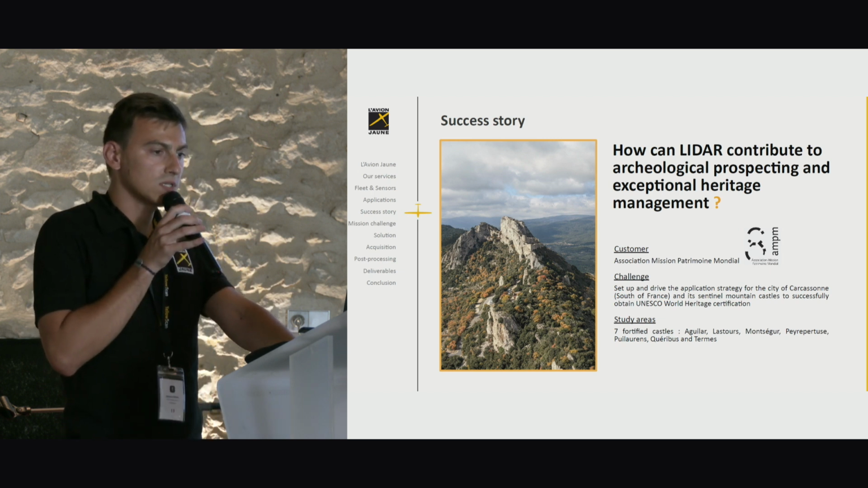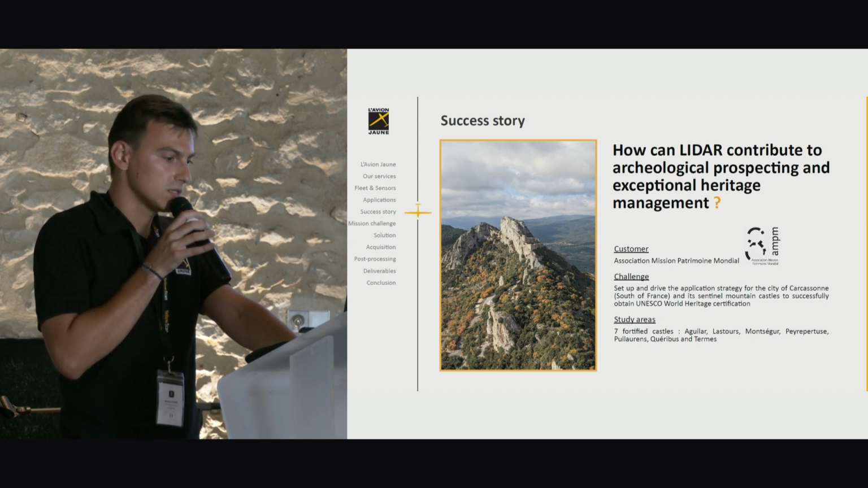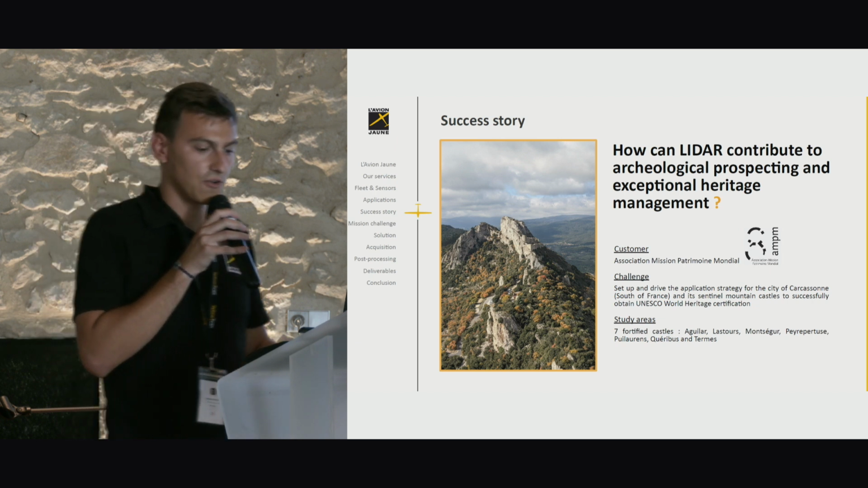The study areas are 7 fortified castles. These are very emblematic castles of the south of France, named the Cathar castles.